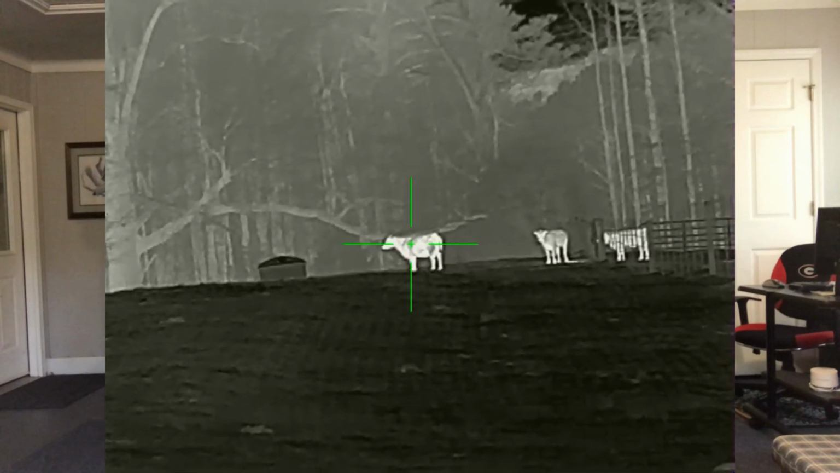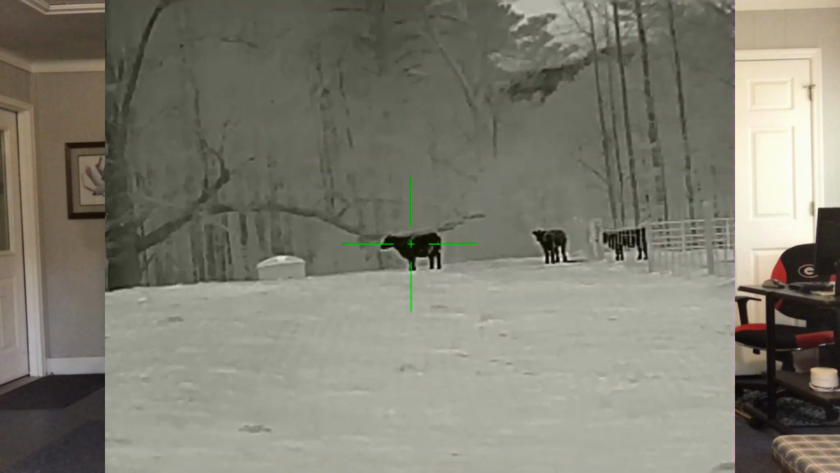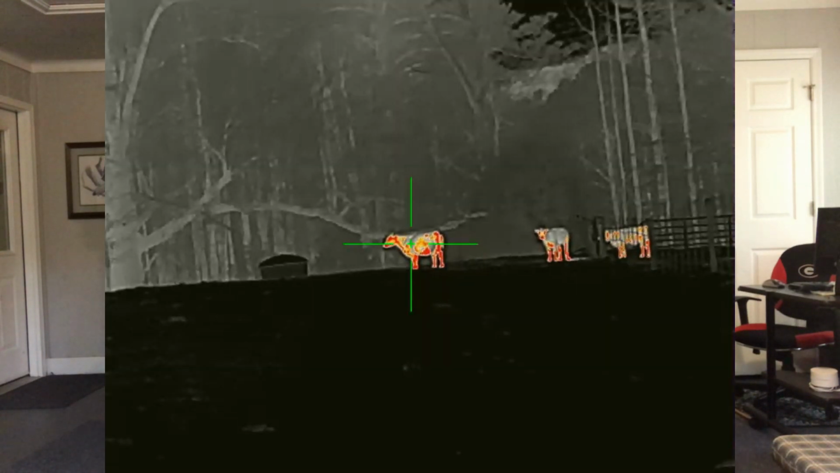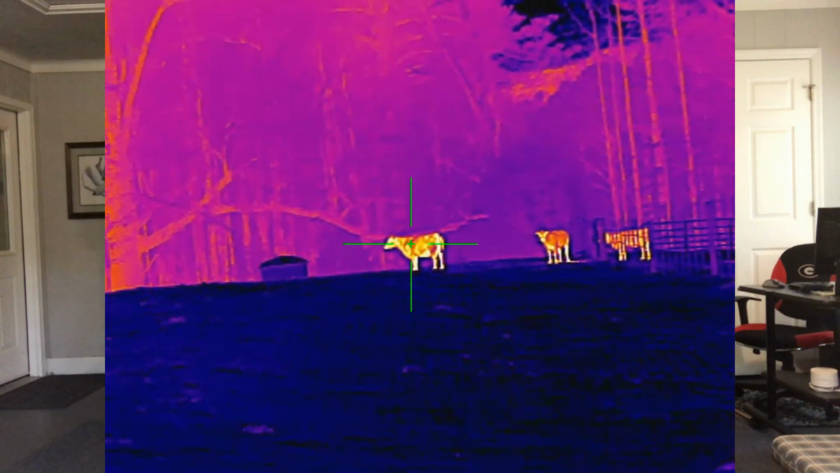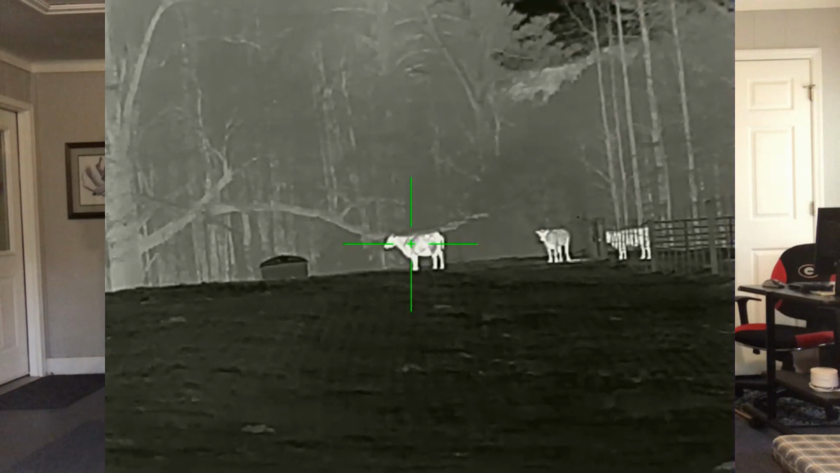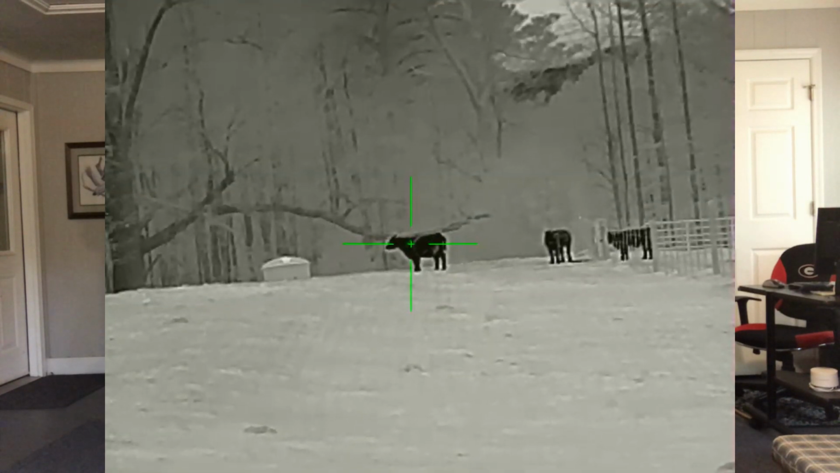I think that's plenty of color palettes, because most people only run black hot or white hot anyway. Sometimes red hot looks good depending on how far away you are from the animals, but basically it's a white hot with a little bit of red thrown in there. The image is really sharp with a 12 micron processor.